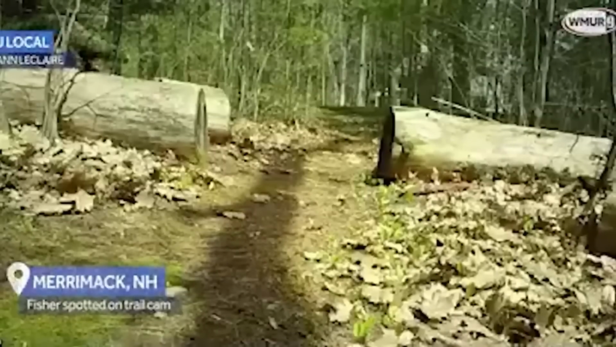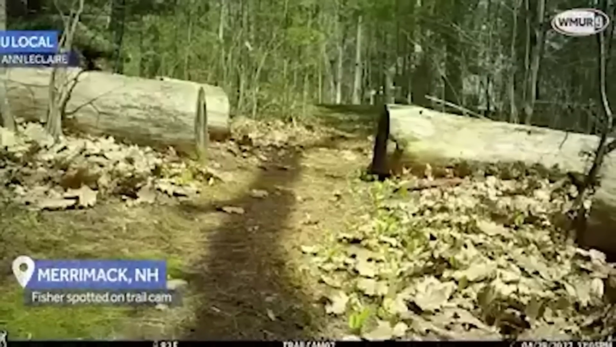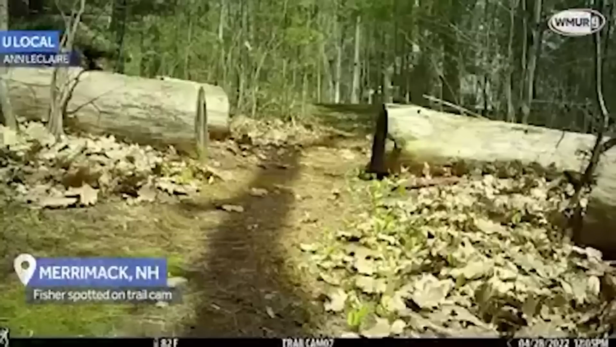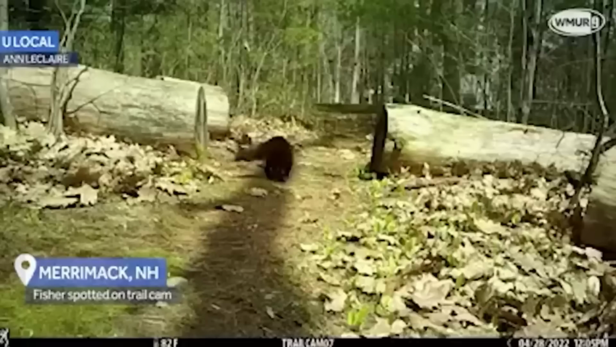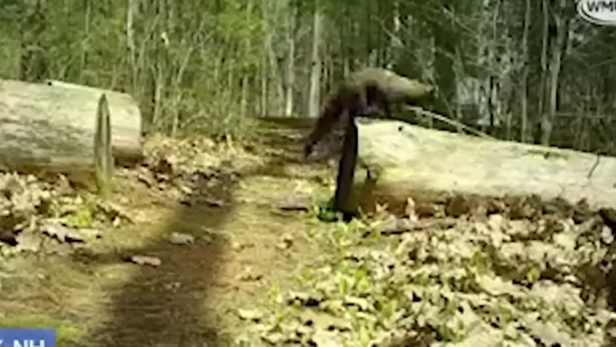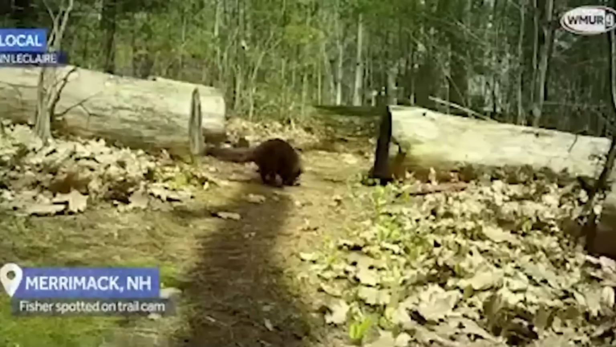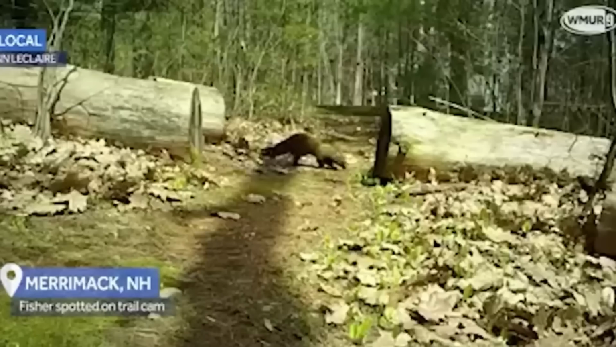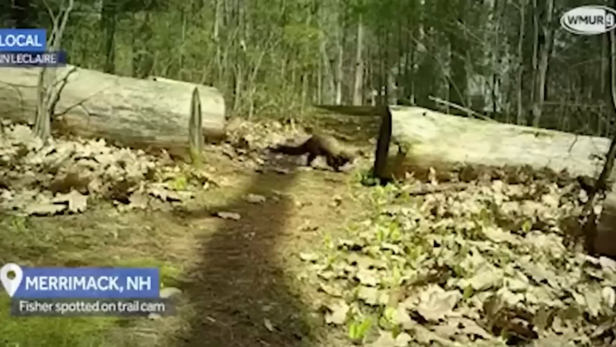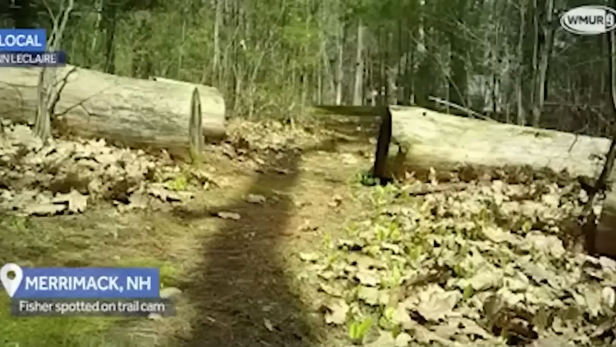Out in the Merrimack Forest of New Hampshire, a trail camera was set up. In the footage captured at 12:05 p.m., a small animal appears in view. At first I was sure it was a squirrel, until a closer look revealed it to be a fisher. The fisher comes into view from the left side of the frame. It then leaps onto the trail, sniffs around for a bit, and eventually walks off into the forest, certainly looking for a midday snack.